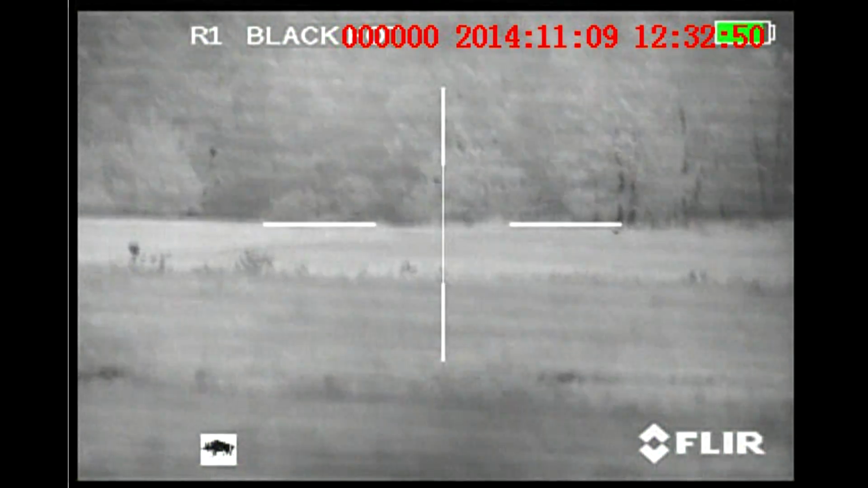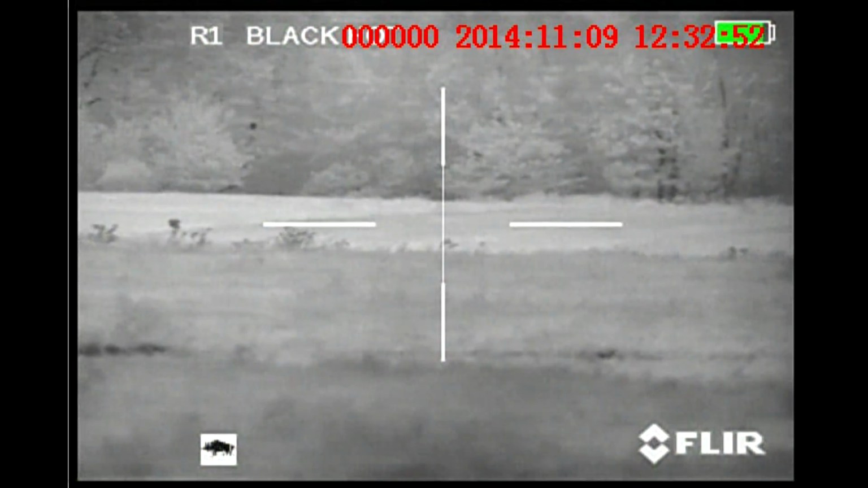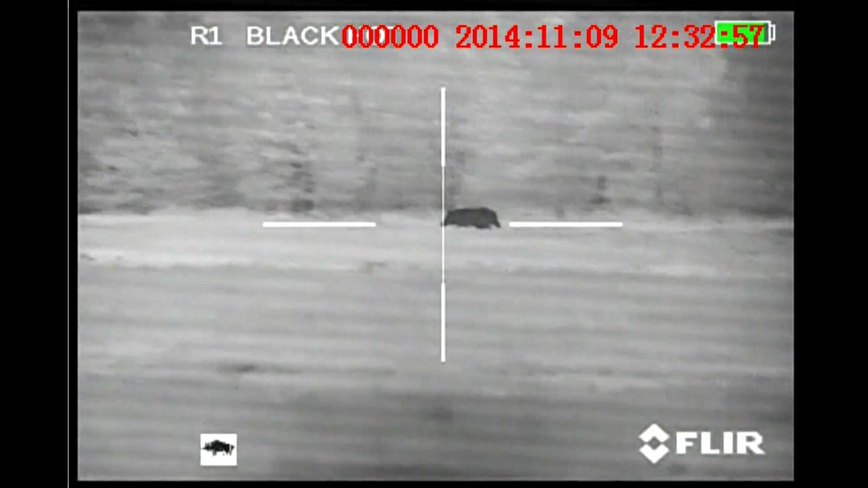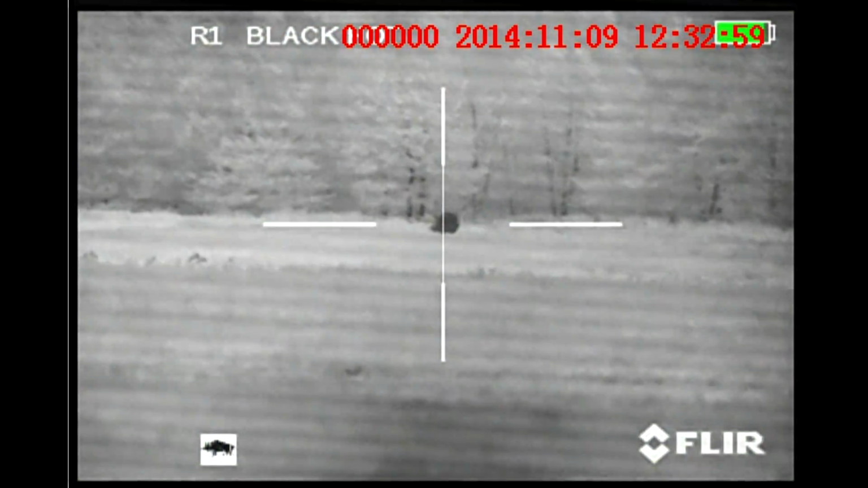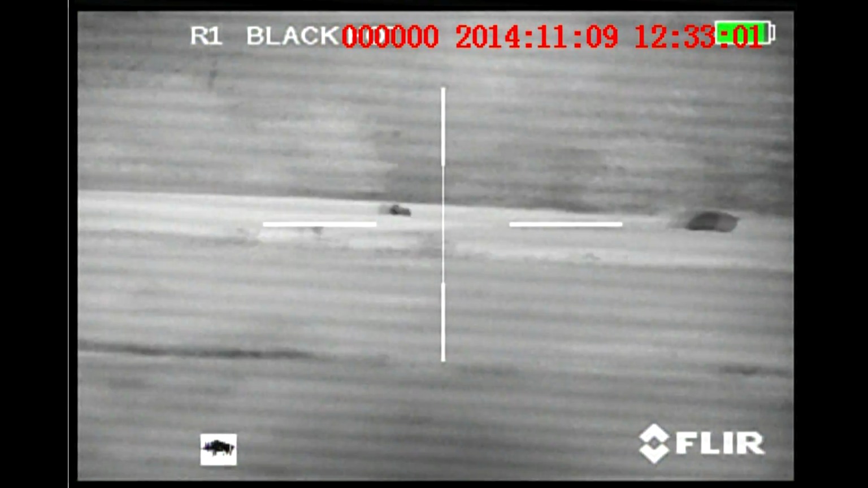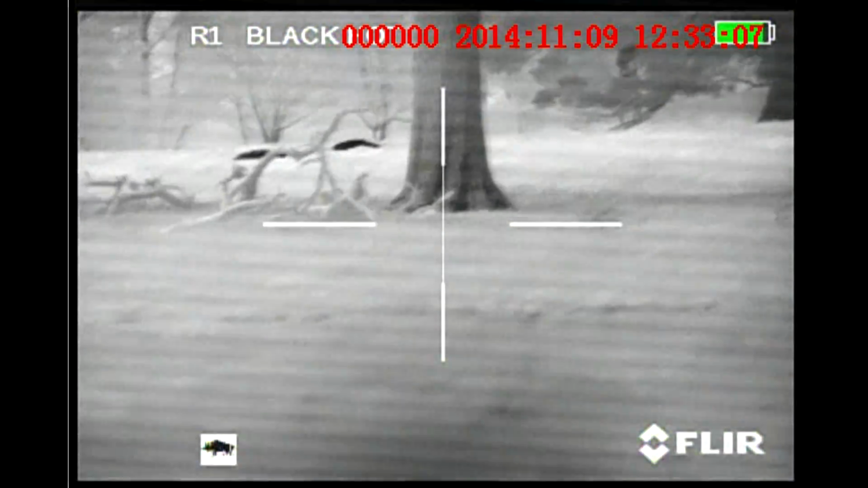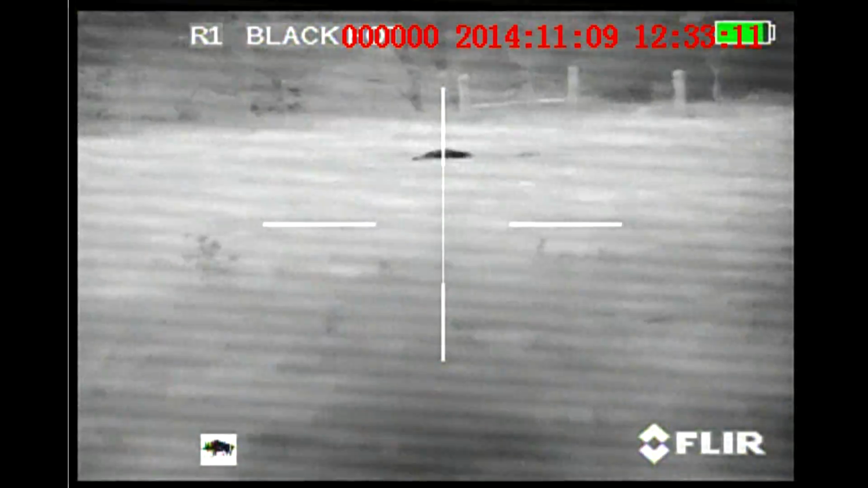That's the only one that gets away right there. And that's it. 6 of them are down. There's the one escapee right there. And that's another sounder taken out.